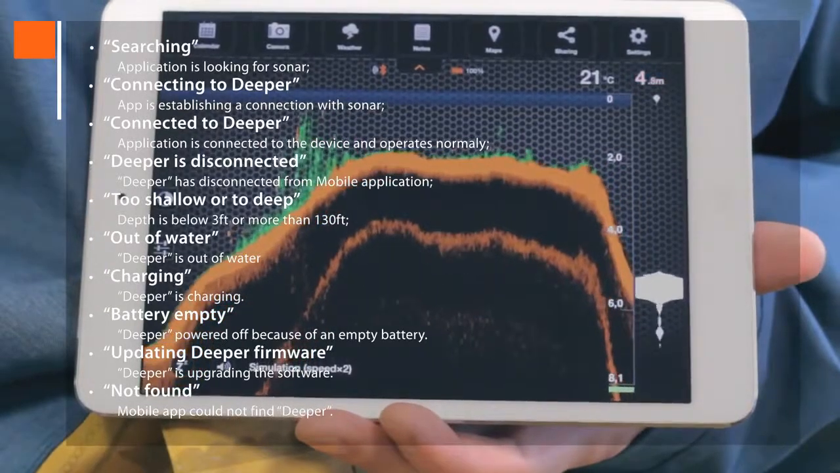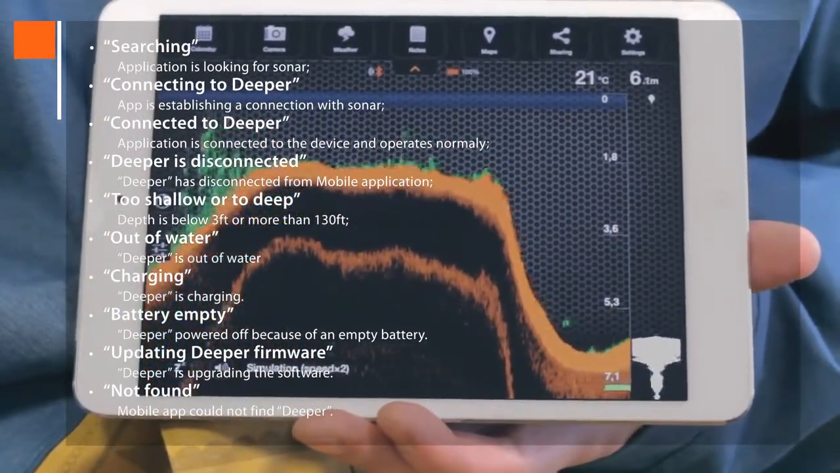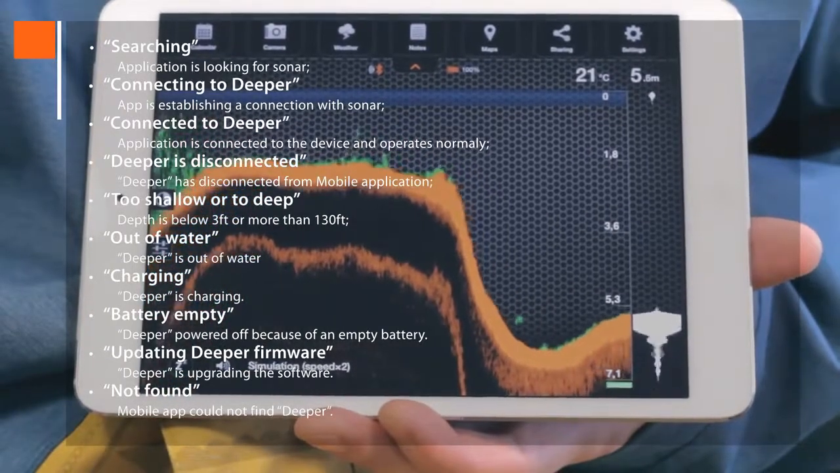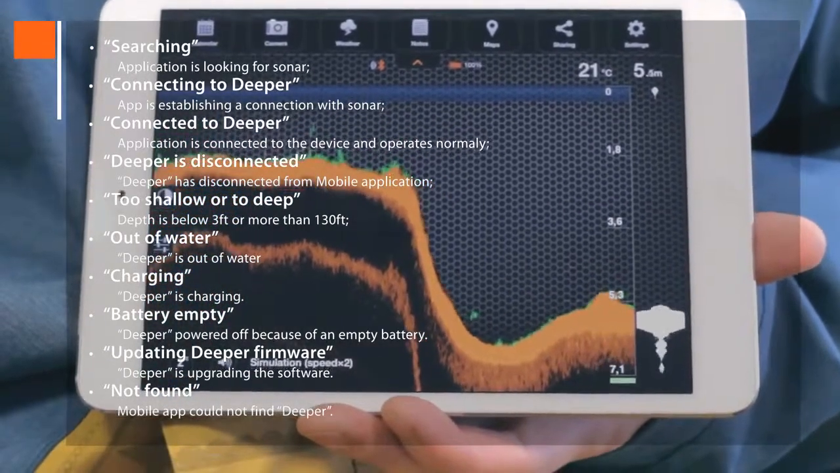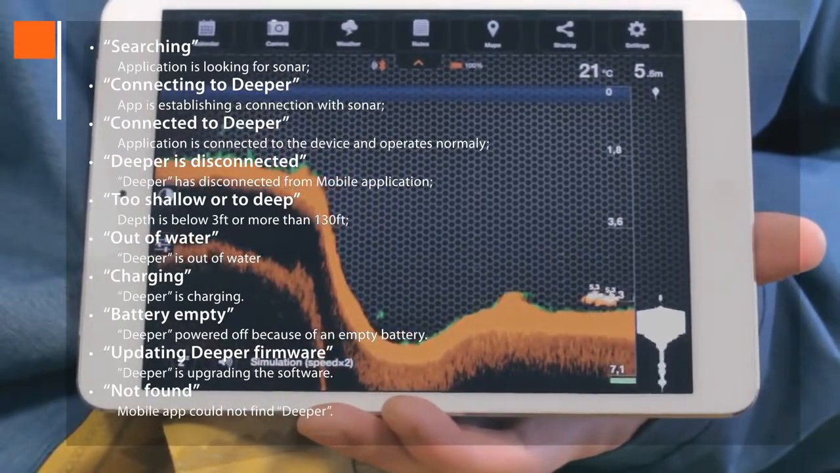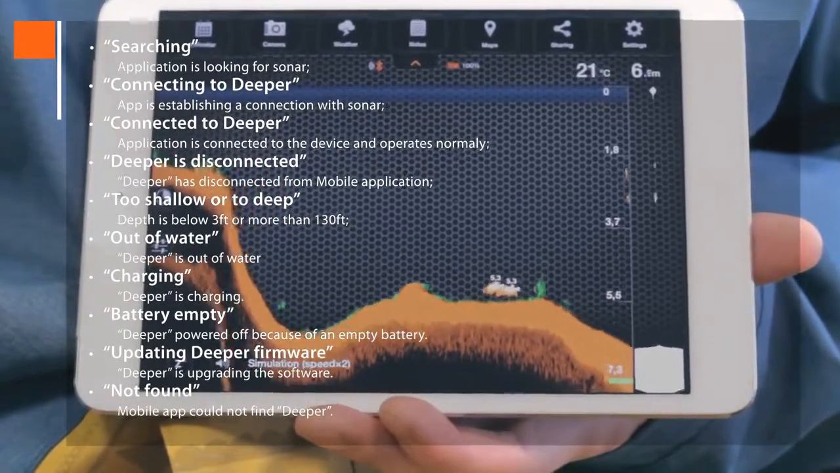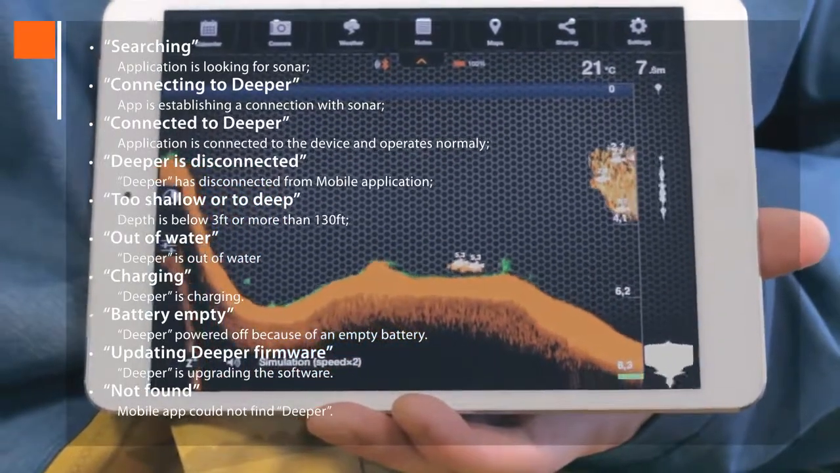Out of water shows that Deeper is out of water. Charging tells you Deeper is charging. Battery empty indicates that Deeper is powered off because of an empty battery. Updating Deeper firmware is when Deeper is upgrading the software. And not found means that the app could not find Deeper.